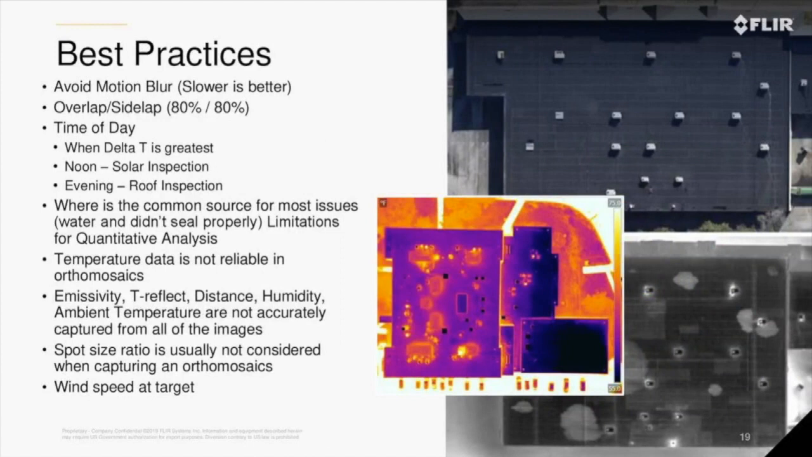So traditionally, thermal users have used our in-house software, FLIR Thermal Studio and FLIR Tools Plus. Now, FLIR Thermal Studio and Tools Plus both give you the ability to what we call thermal tune your image. So you can change the color palette, you can set temperature ranges, you can do a number of different things to make sure that your thermal image is optimized.